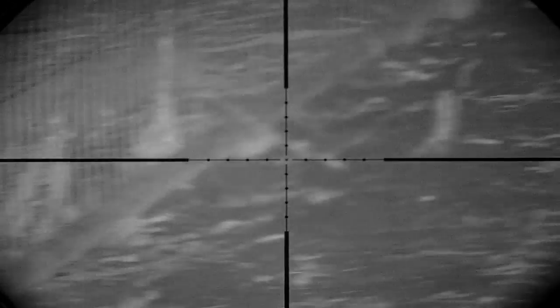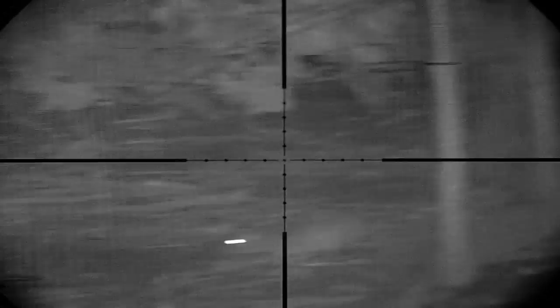Certainly nailed that rat. Hades pellets did a proper job that time. Well, that's a pity. The second rat is safe behind the fence again.